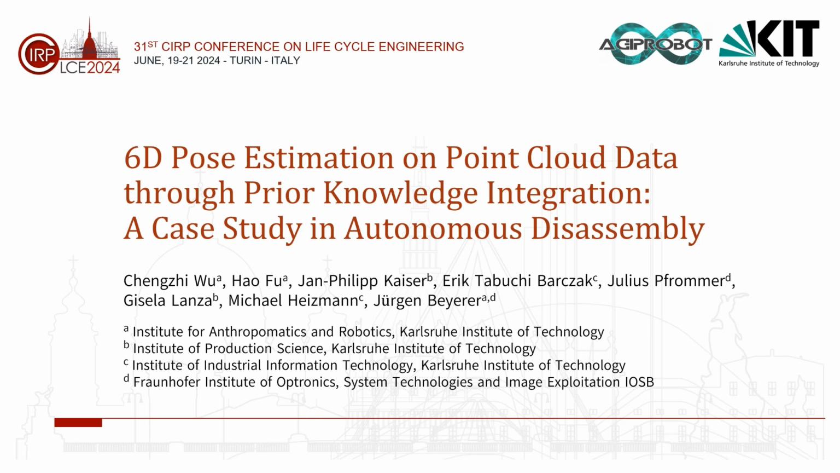The topic of our presentation today is 6D pose estimation on point cloud data through prior knowledge integration, a case study in autonomous disassembly.